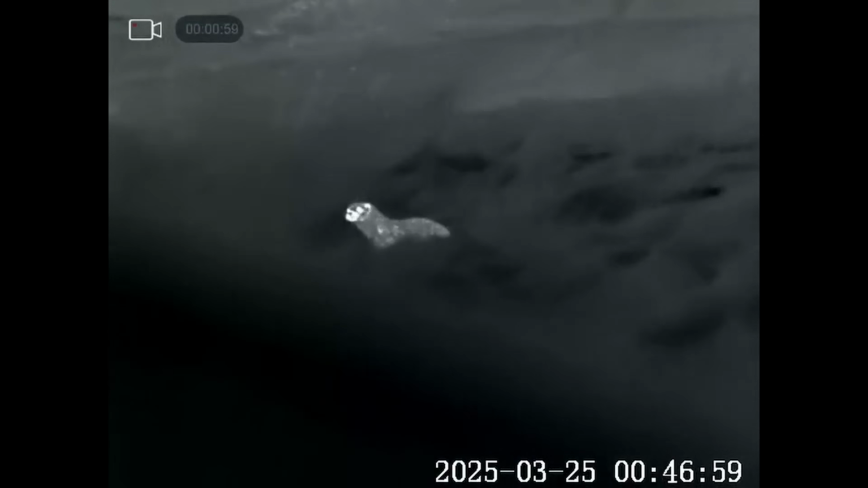They can do some damage out on a fell, but they're a beautiful animal, and they're very few and far between round here anyhow. This one's just travelling by the looks of it, and it heard the stream behind me, which seems to be where it's headed to now.